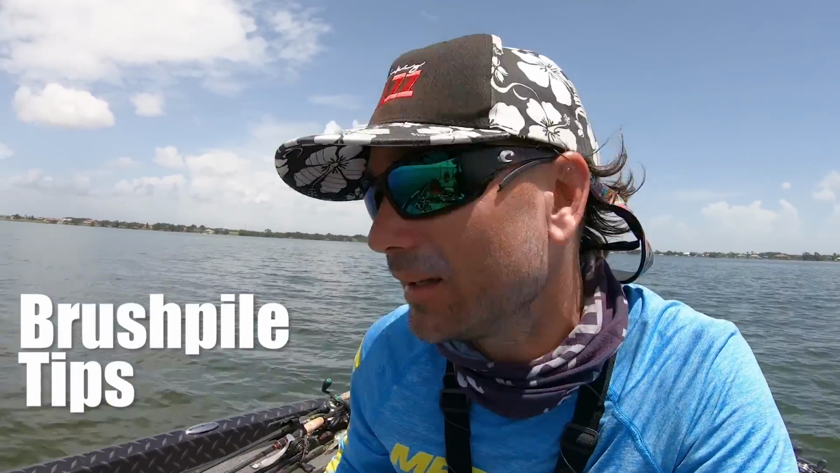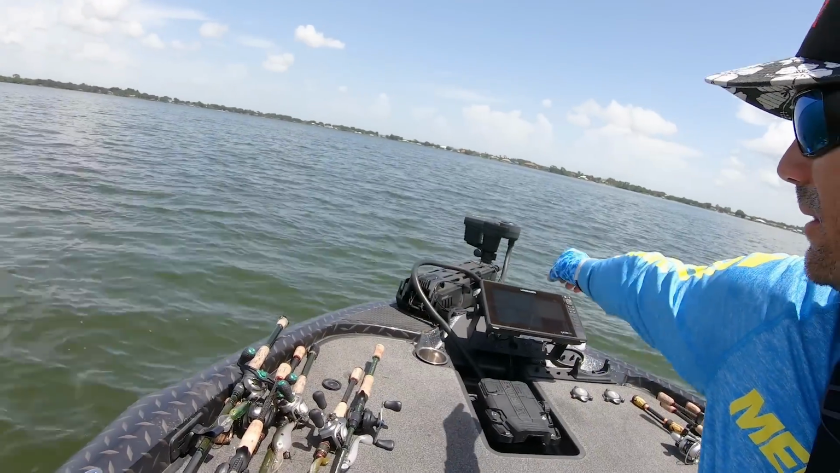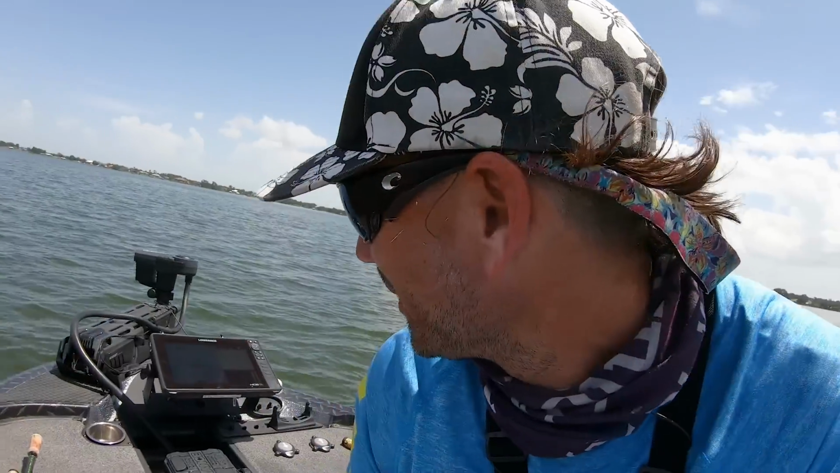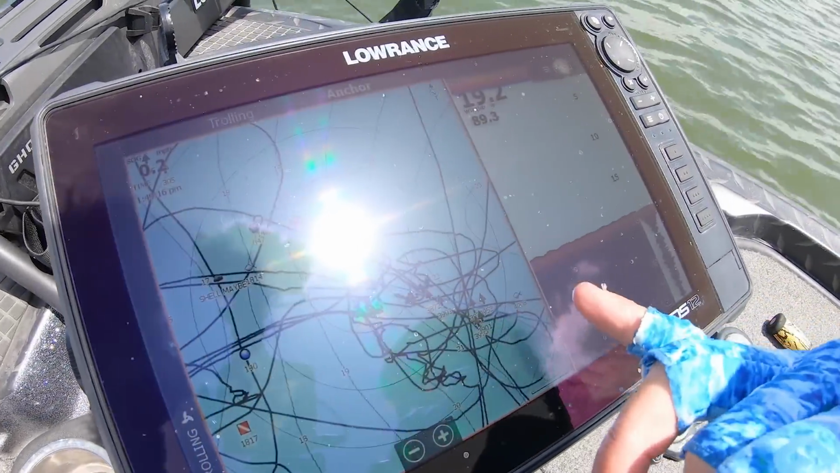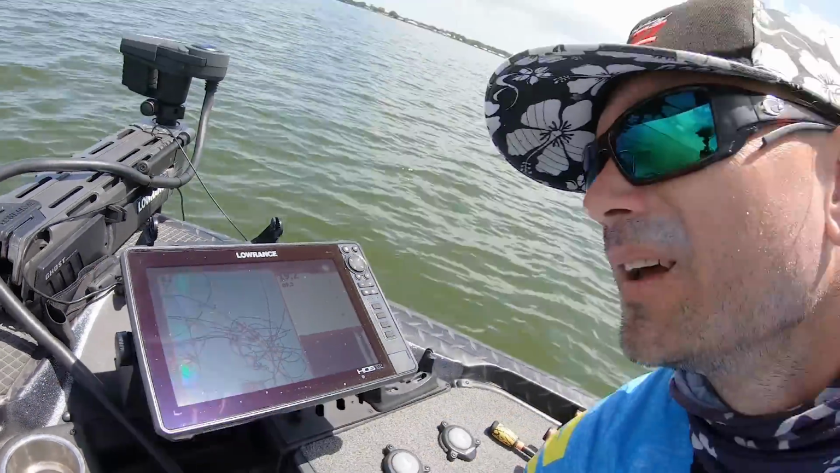Let me throw you some more tips on this brush pile stuff. Ideally, Spot-Lock, like a Lowrance Ghost, if you got an Ultrex, something like that, is perfect. And you want to have your 0.1 on. Let me show you why. You see down there, that blue line right there that's pointing straight forward? I have my 0.1 calibrated. I can literally point the boat at these piles and throw to them.